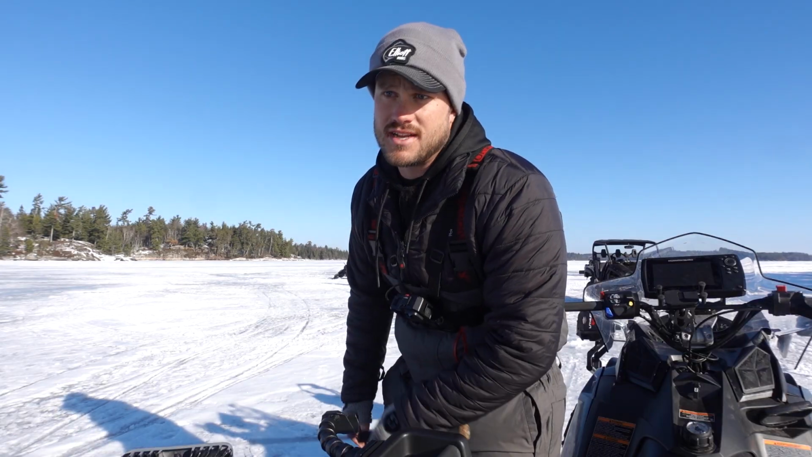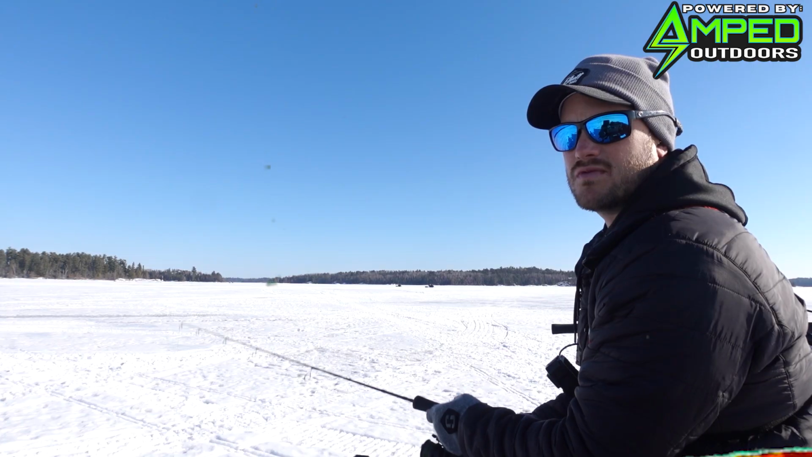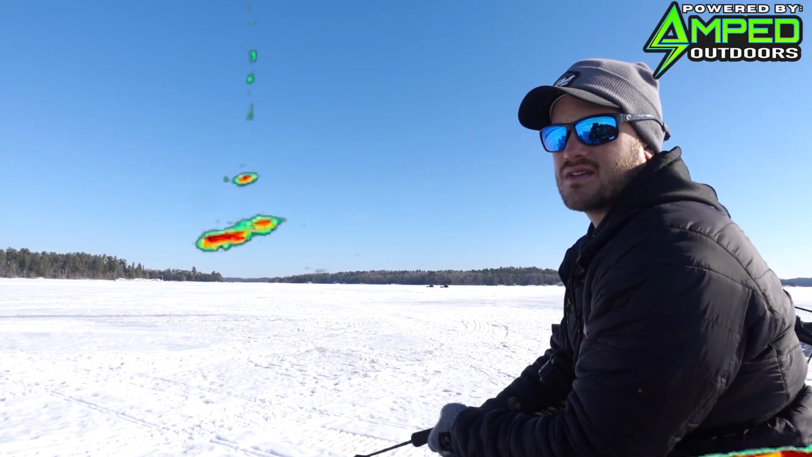So we're getting a few fish to cruise through, just not stumbled on that super active group. We kind of just got set up here and Jake hooked into that one though, so hopefully we'll see a few more. Not moving very fast yet. Oh, there he's moving faster. Oh, he swung and missed.